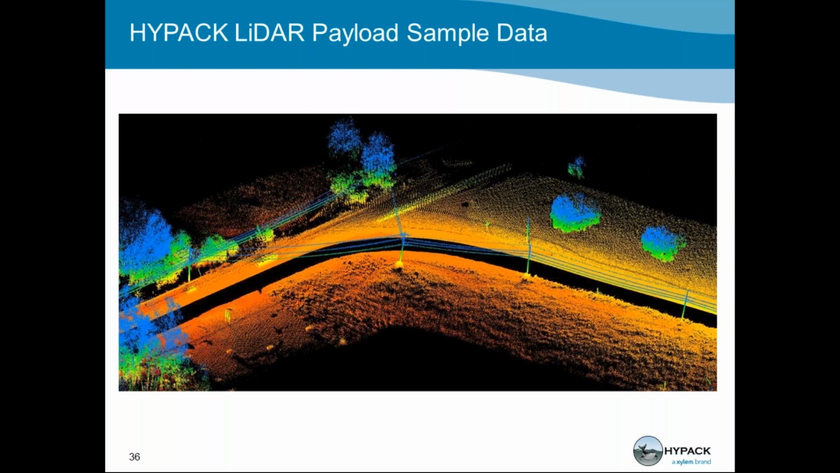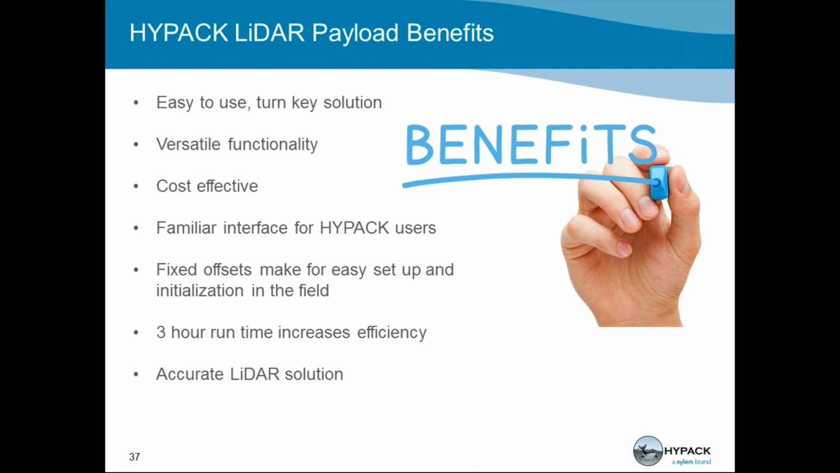Here's another vantage of another piece of the data set that was collected in Canada recently by Jerry Nisley. In this picture, you can see that the Velodyne picked up the surface roughness of the grass quite well, which gives you an indication of the level of detail you can get using this system.